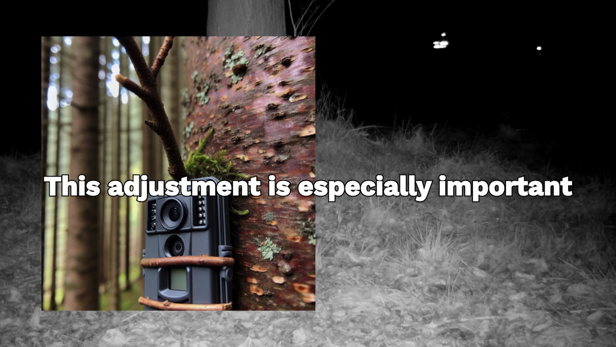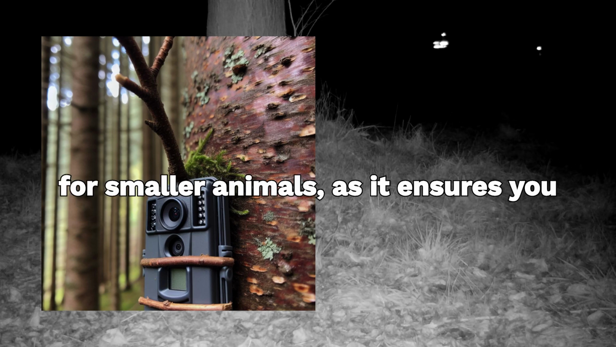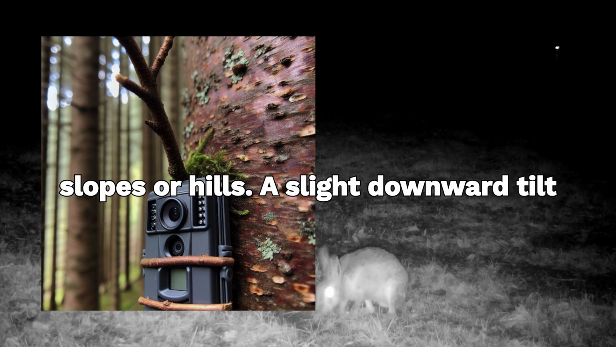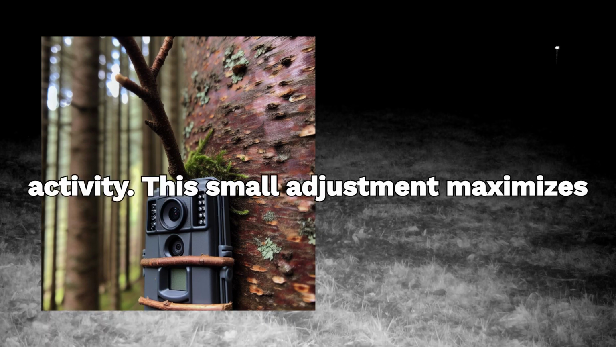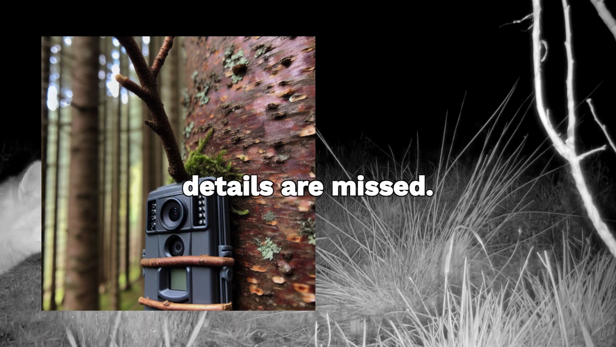This adjustment is especially important when placing the camera low to the ground for smaller animals, as it ensures you don't film over your target. Angling the camera can also be useful when filming on slopes or hills. A slight downward tilt can give you a wider view of the landscape, helping to capture more activity. This small adjustment maximizes your footage and ensures no important details are missed.